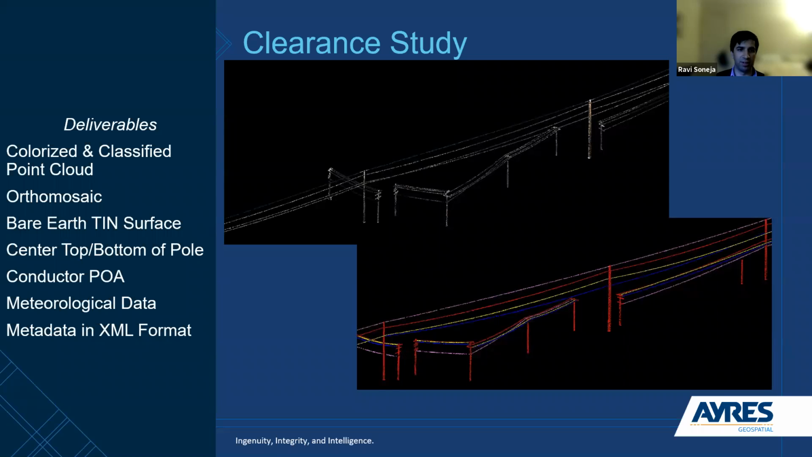Another project that I thought was unique and I wanted to share here, a clearance study. This was for 2.5 miles of transmission over distribution. I think what happened is an electric co-op modified some of the distribution structures. And so the electric utility that owned the transmission structure had to then perform a clearance study. But same sort of thing here from a flight perspective. We acquired LiDAR, 60 meters AGL, 5 meters per second. So about 88 points per square meter in a single pass.